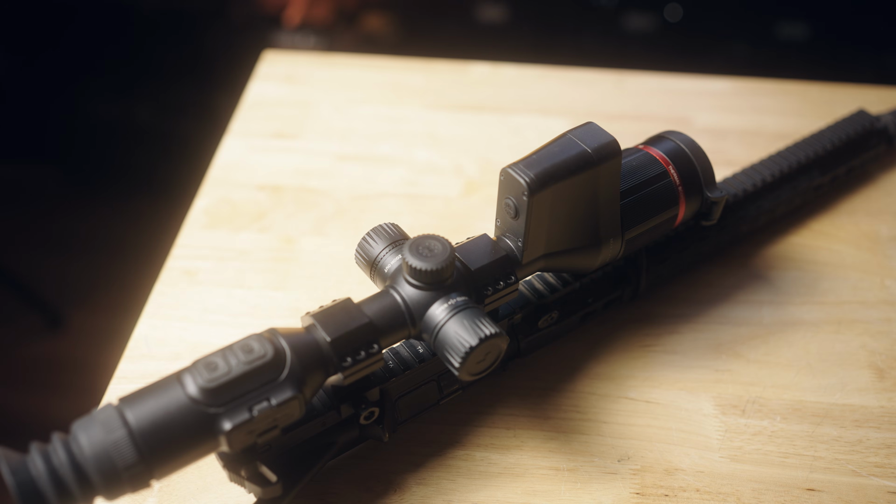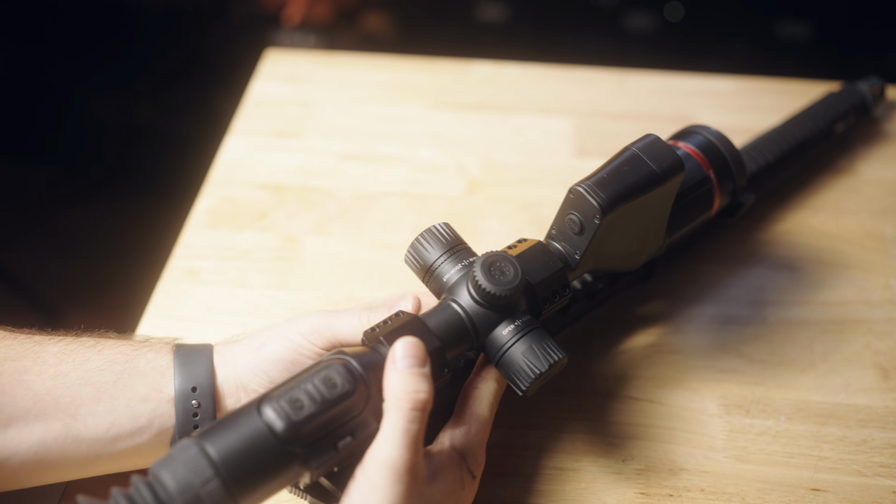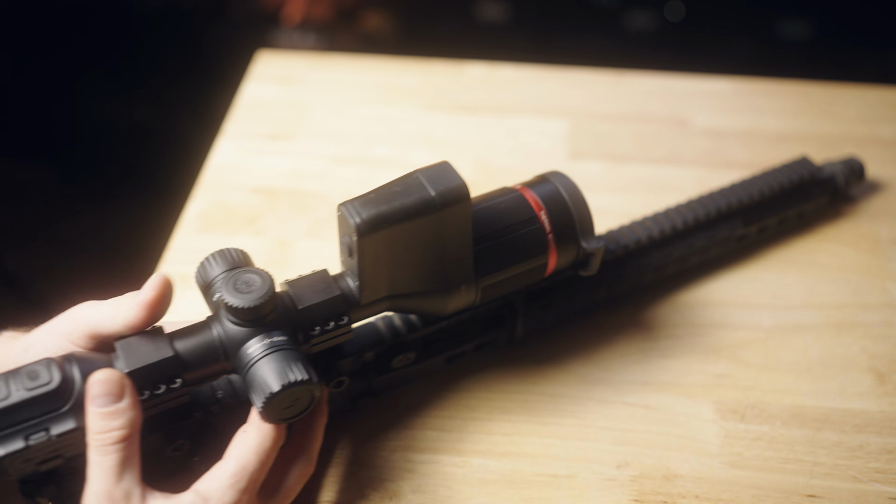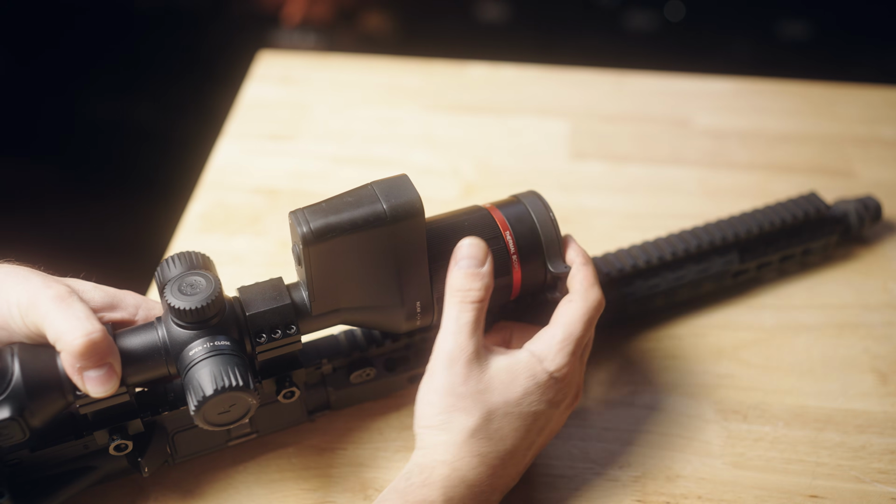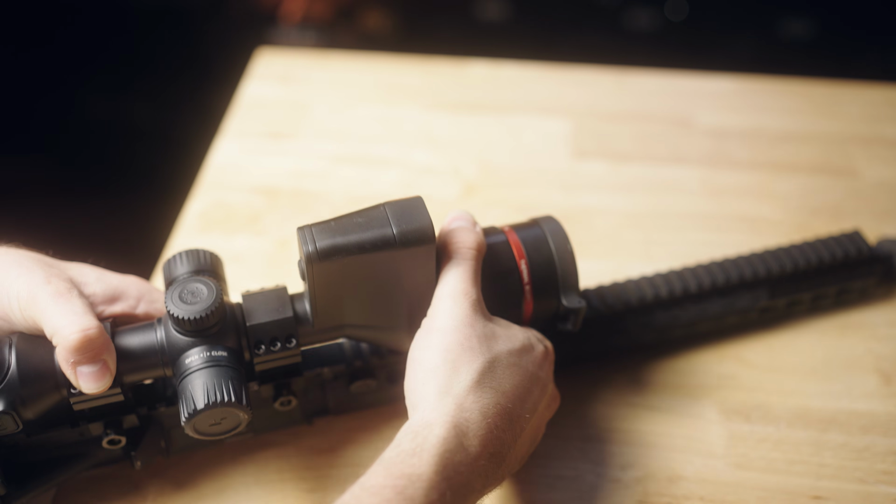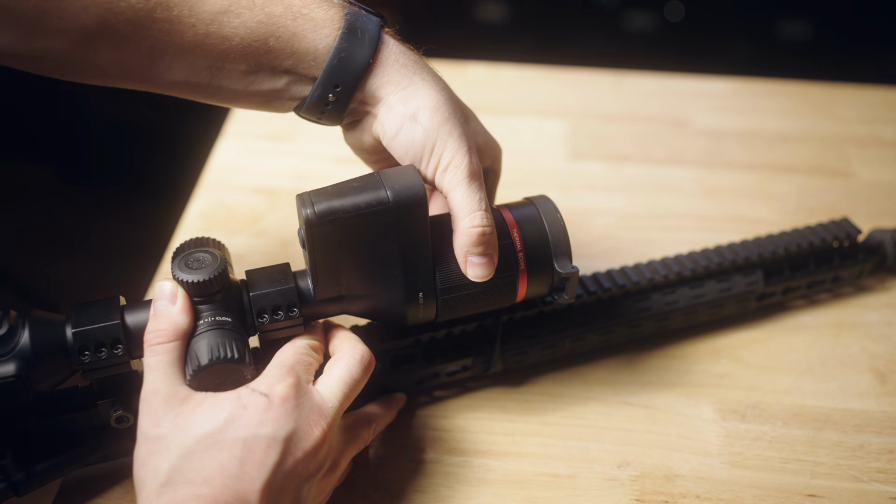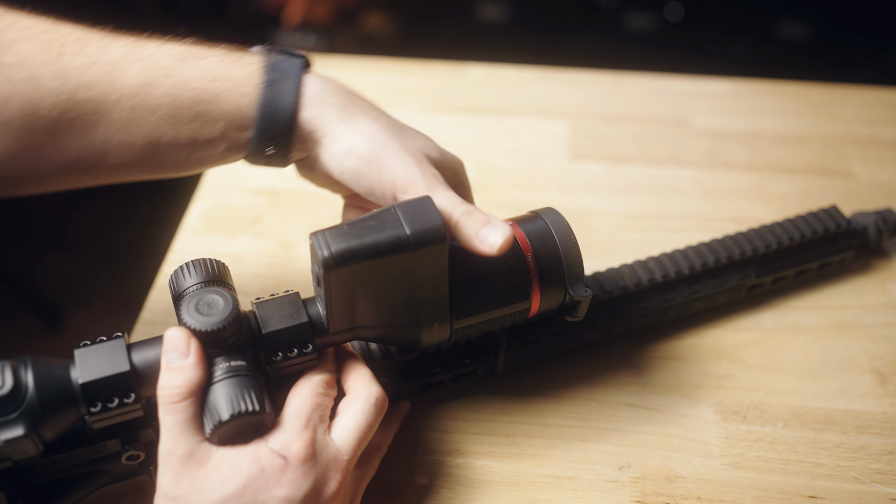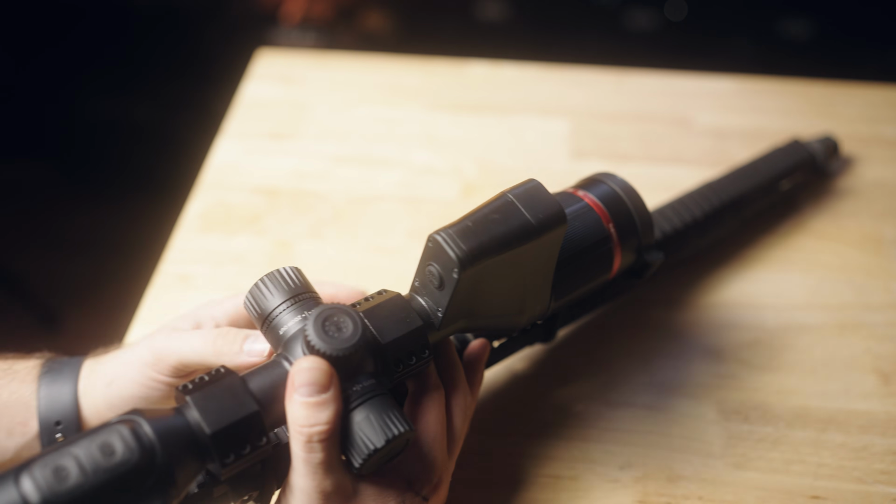Okay, so I want to briefly show you the user interface so that you kind of know how simple and intuitive this optic is to use. So starting from front to rear, you do have a built-in lens protector, and then you focus the optic by rotating the objective lens ring here. So pretty standard stuff. It's nice and stiff. It's not going to move on accident. You actually have to use a pretty decent amount of force, as you can probably tell there.